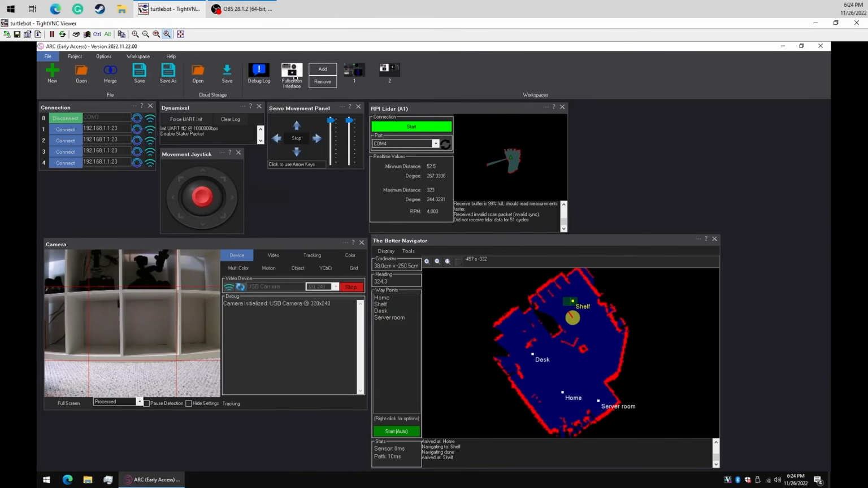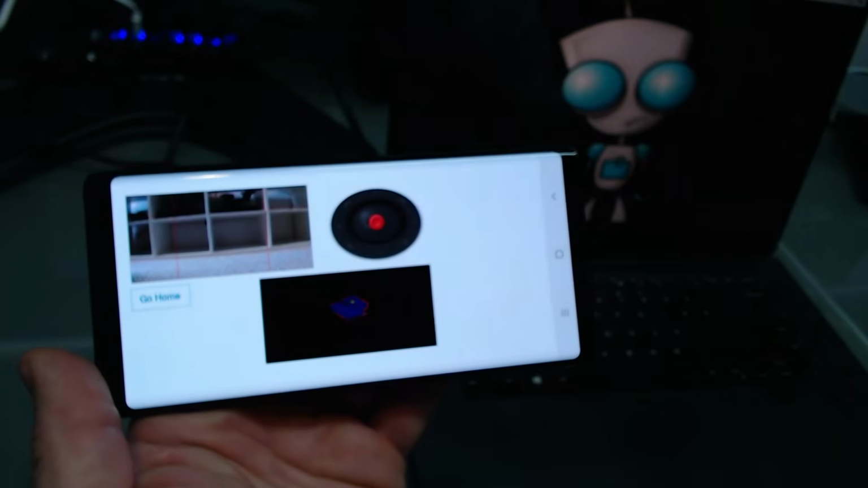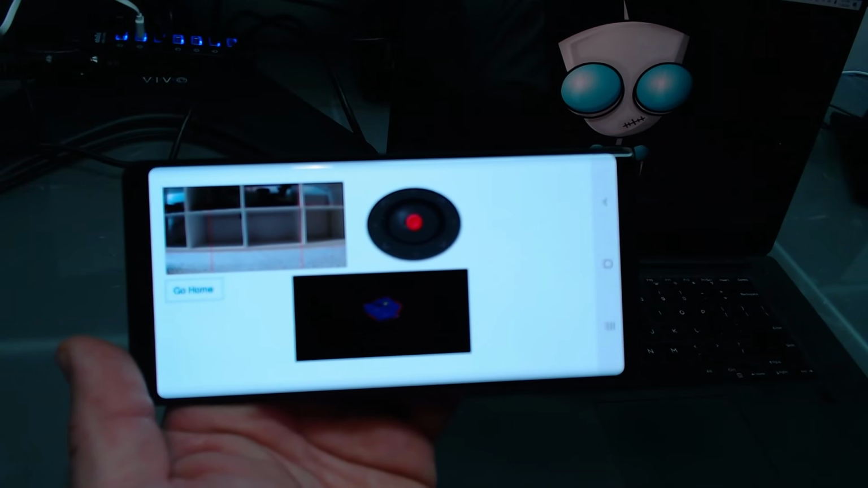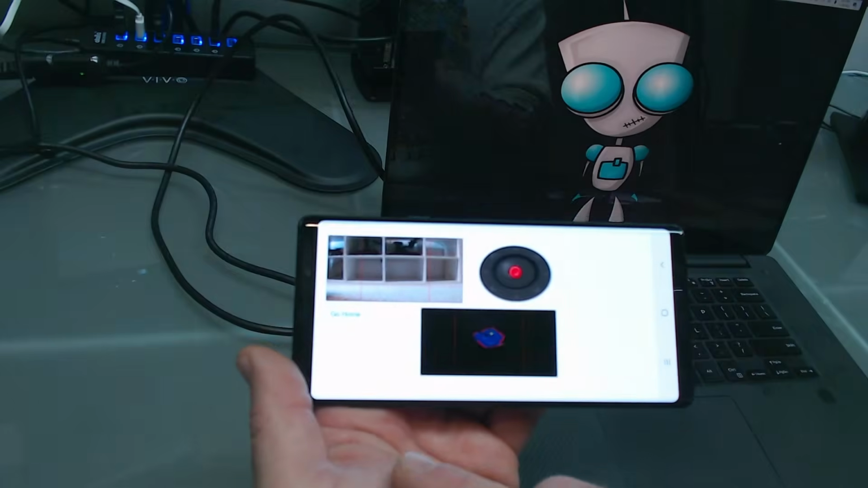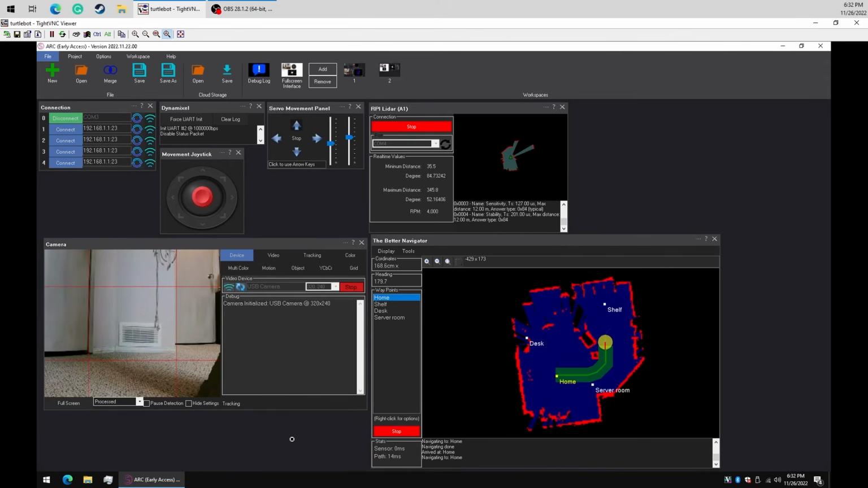Now let's take a look at our full screen interface. Look at that. So let's revisit the mobile app. And as you can see, we can see the robot's navigation. We can use our joypad to control the robot. And then we have our Go Home button. So we push the button. Now we sit back and watch the robot drive home.